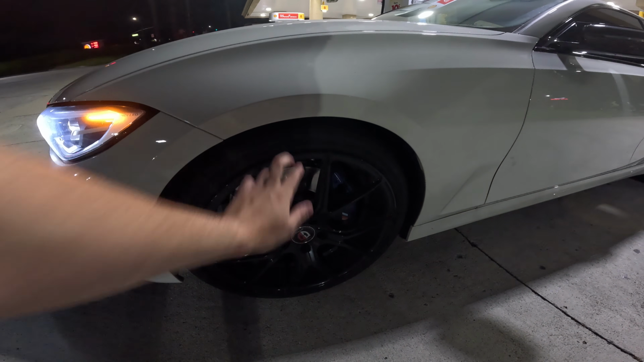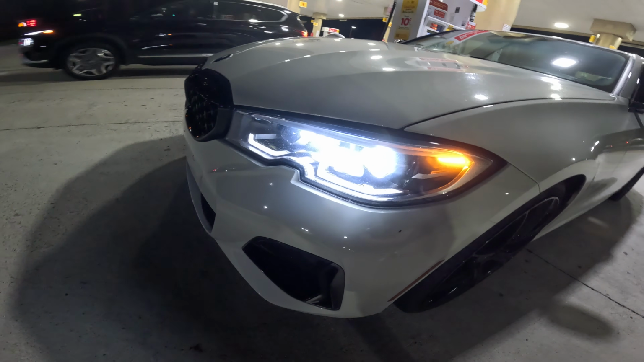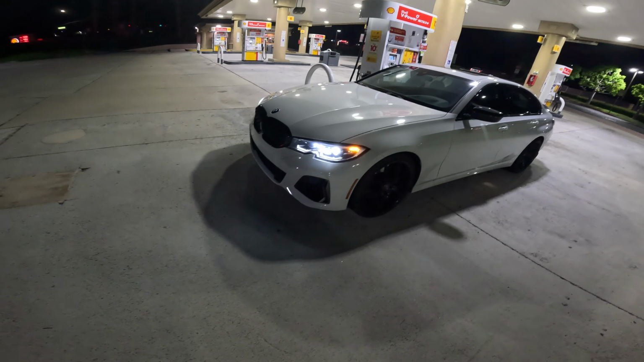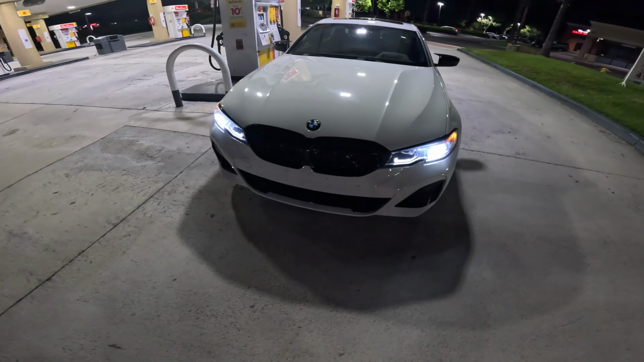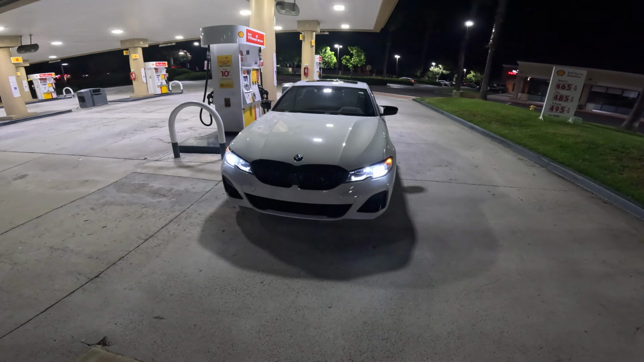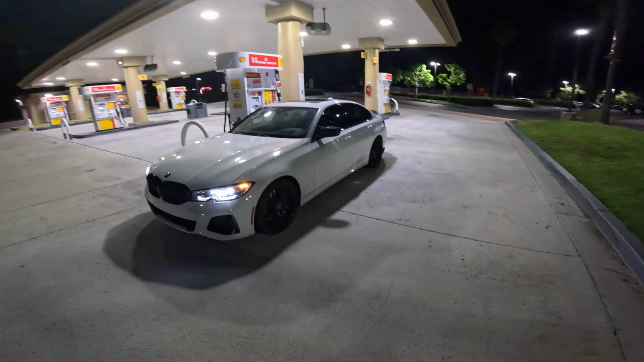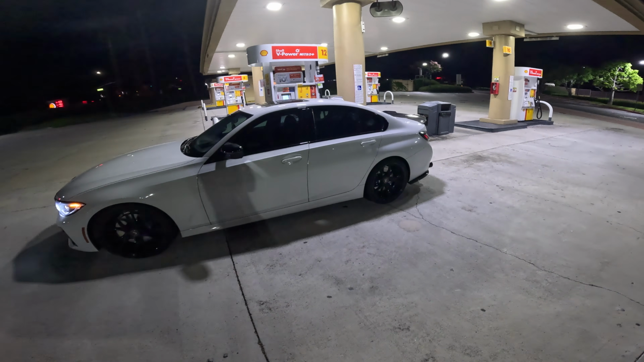Throw the KWs on and then change the front lights. I think this is a huge one, changing these front lights. I think it'll transform the front of the car once I get the lip on there. I'm still sitting on the lip. I should put that on this week. But tell me what you guys think of the car. Let me know what you guys want to see in the future. And drop a like and a sub.